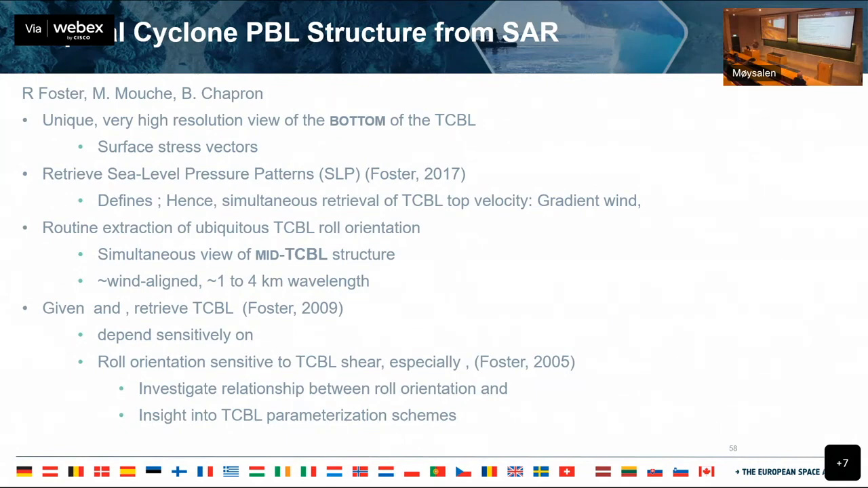So that's giving you mid-boundary layer information. So the goal is to try to simultaneously retrieve the roll vortex orientation and the mean wind profiles using these two boundary conditions and a similarity model that I developed some years ago.